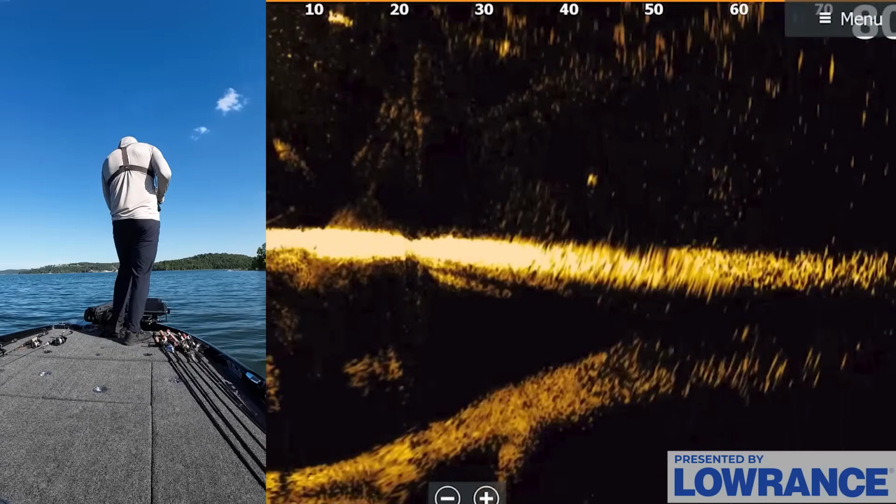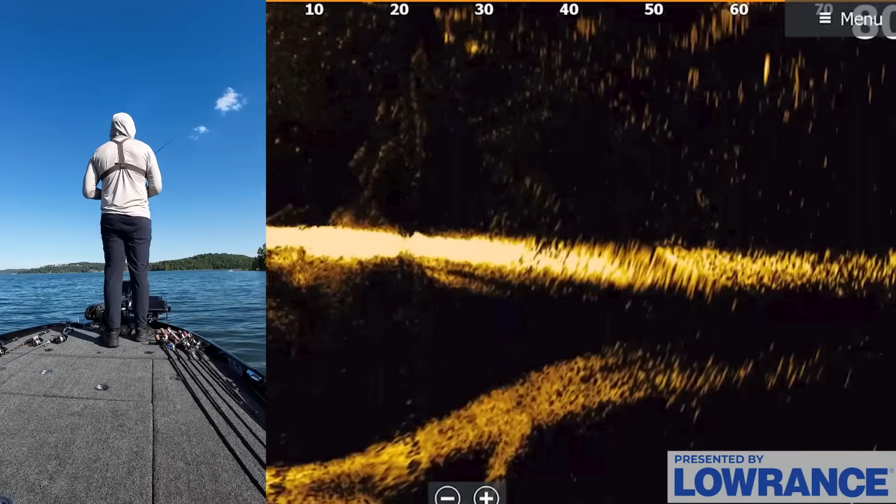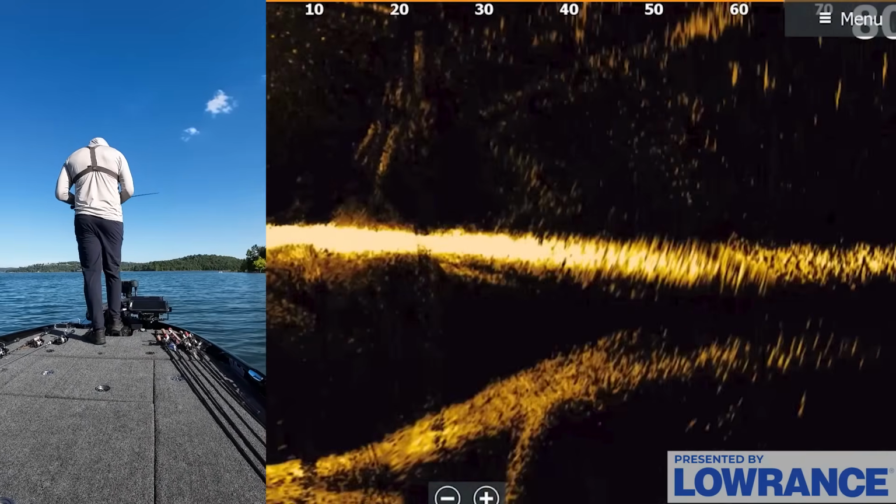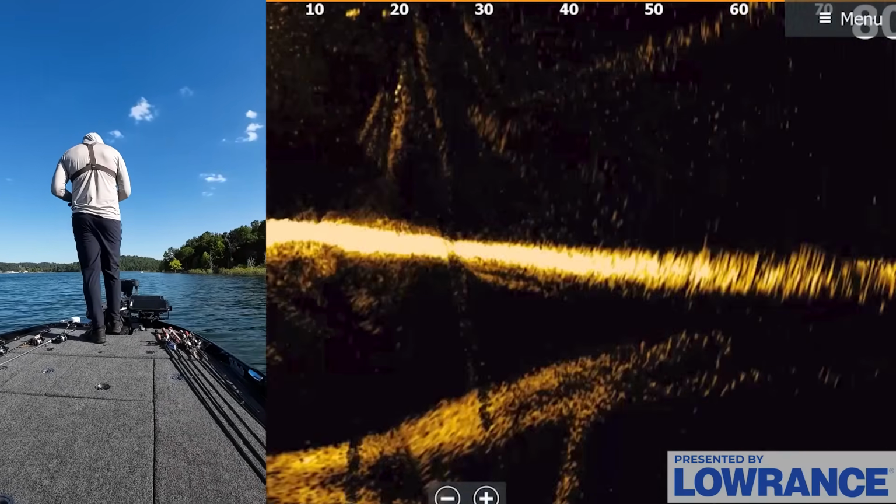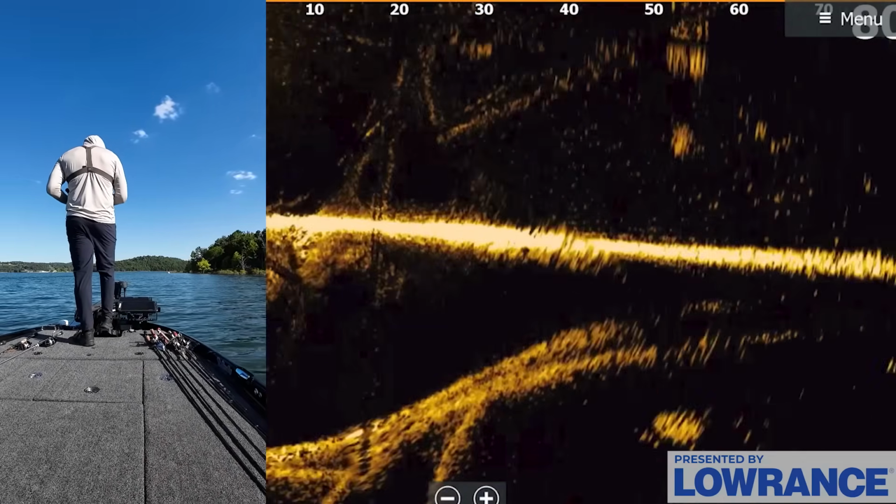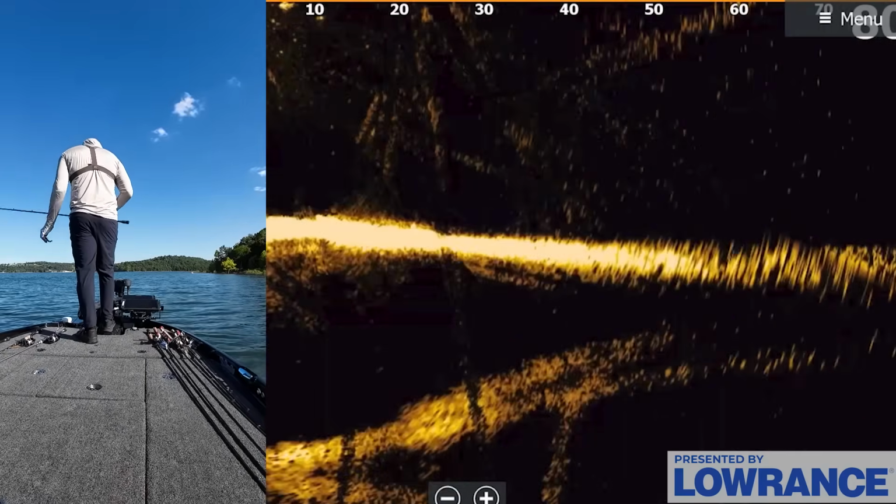And so instead, I'll use this approach a lot, finding isolated pieces of rock, isolated pieces of brush. A lot of times that is what's going to hold the bass, and you can basically only focus on the dots that are around those isolated targets you graph on side scan, instead of trying to target every little floating fish or blob that you see on the screen.